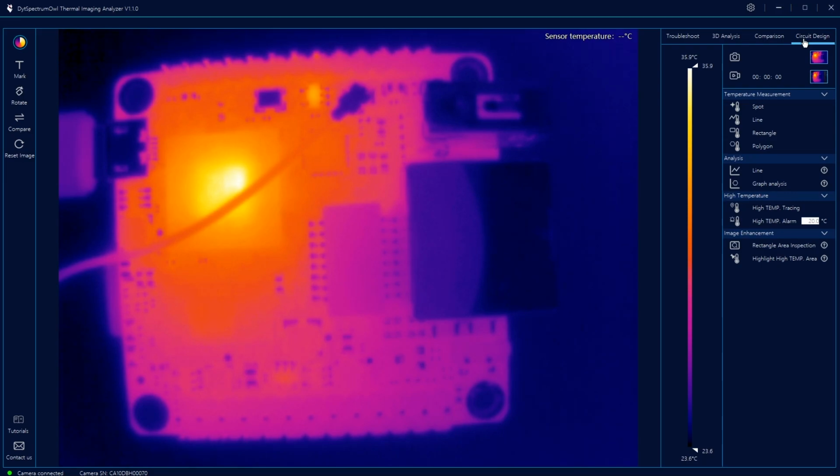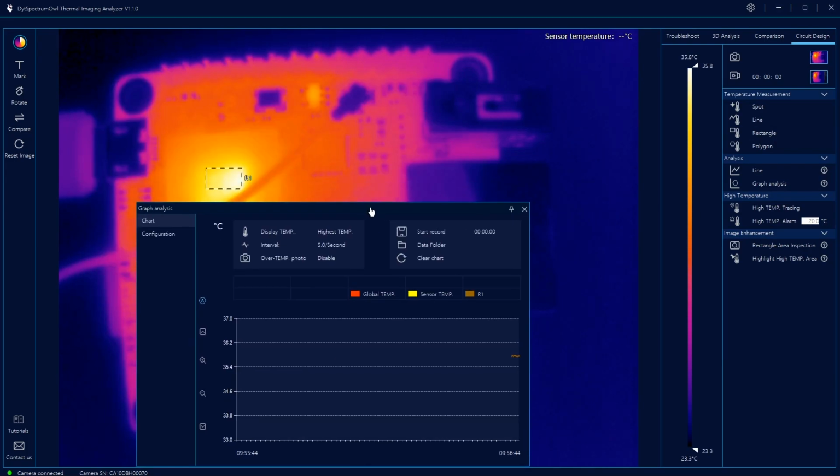There is also a circuit design function which they claim can help with PCB design by providing various analysis methods, and the user manual states that this is still a work in progress, so they might add additional functionality in the future, and you would be able to obtain that through the auto update capability of the software.